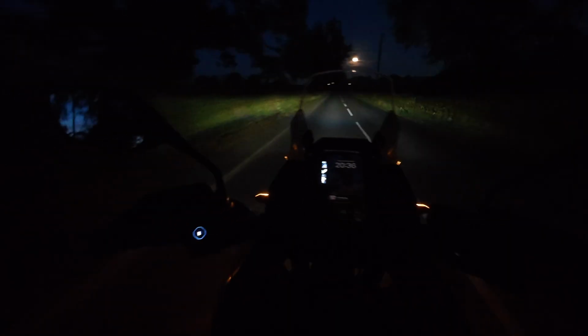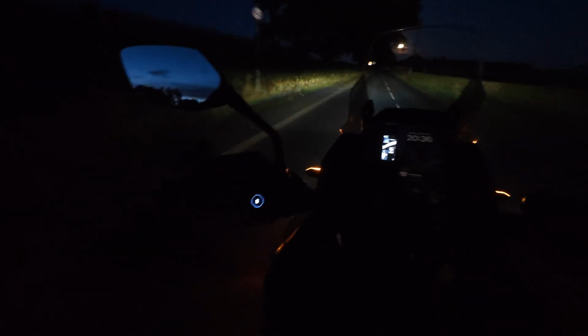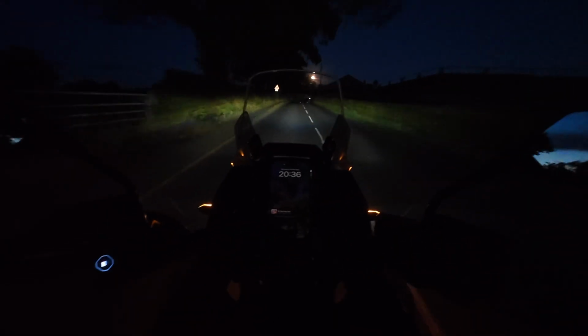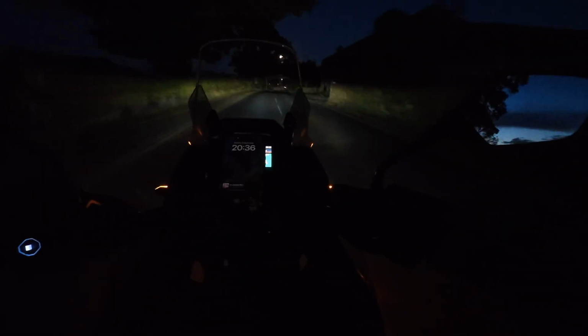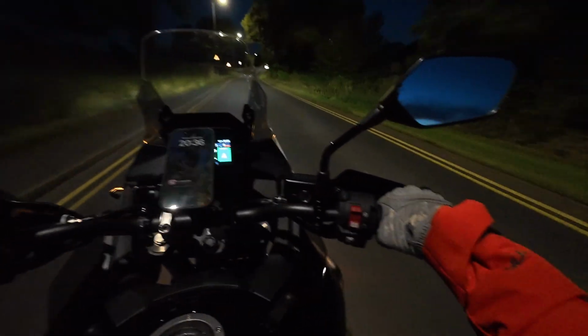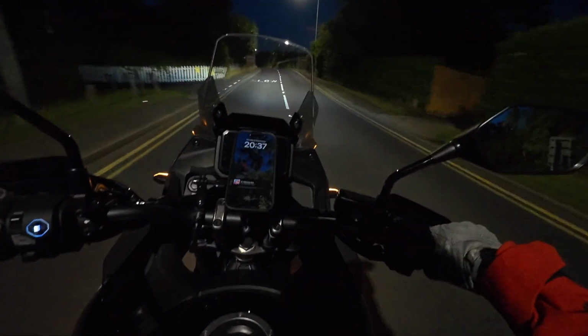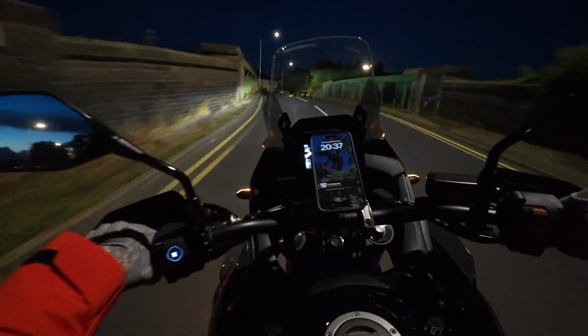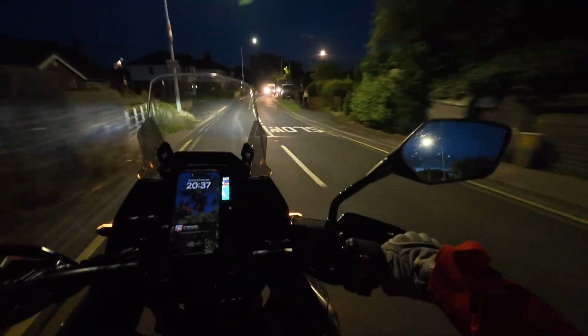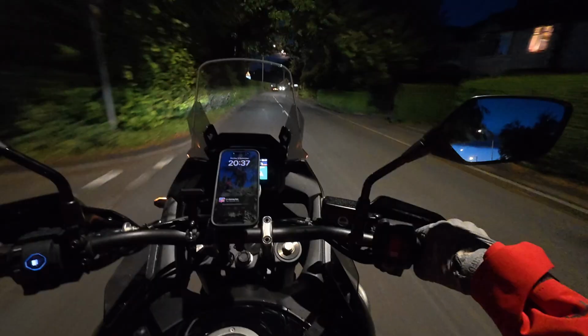I will do a review of my jacket when I get back from holiday, and I'll show you what I'm wearing, and I'll talk to you more about where I've got it from and how good it is. But I like it a lot. So the jacket that I've got is exactly what I'm looking for. The bit that I'm struggling for at the moment is finding pants to match, which I might have found.